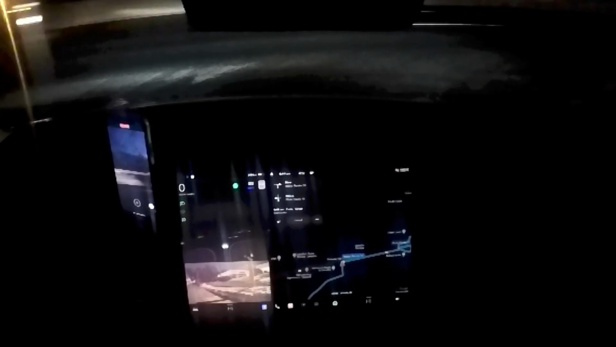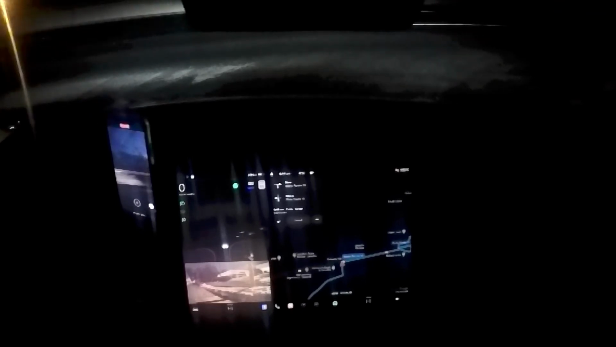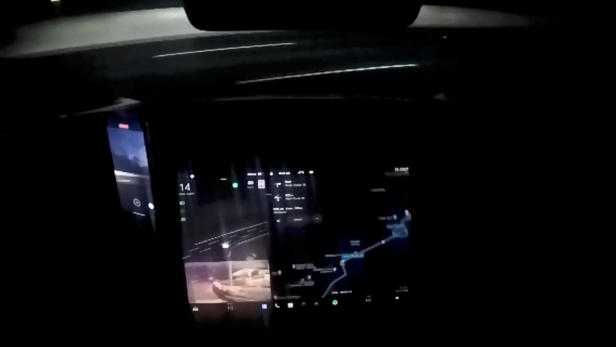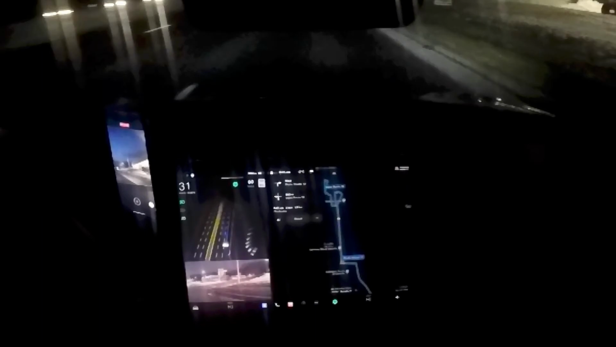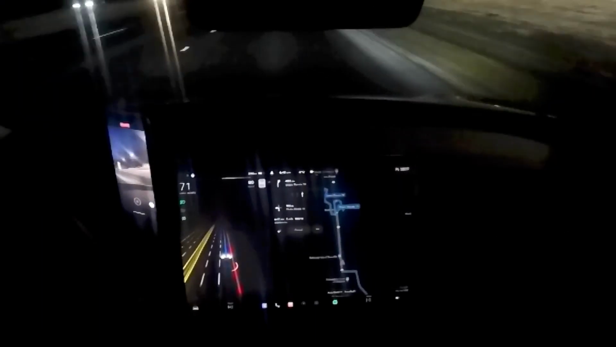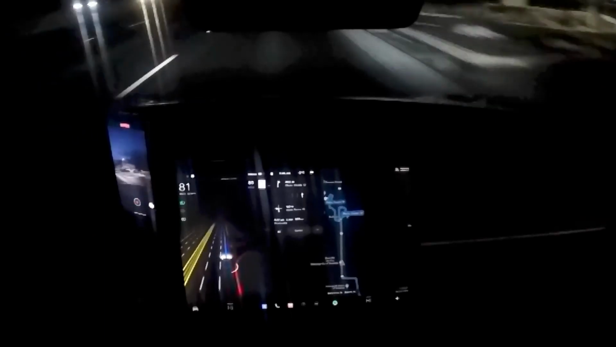Once you get in here, you have to really go fast. So the car waited until it got an opening right here, and you have to really press the speed. So I went up. I drive in kilometers, so it's going to go up to like 80 kilometers an hour, no problem. You really have to speed up here because the cars are coming very, very fast.